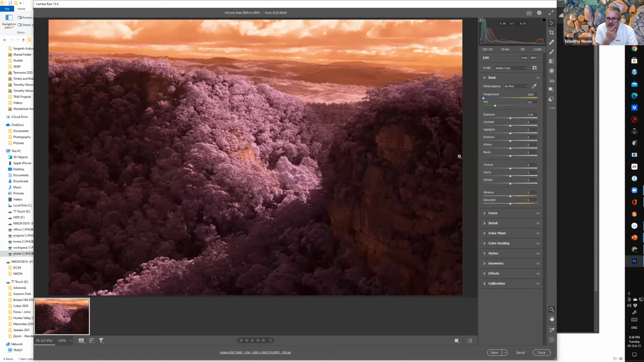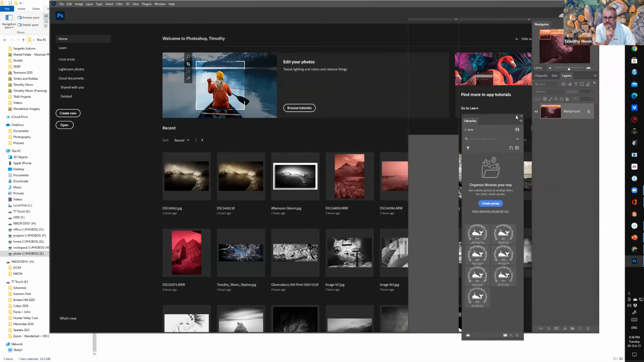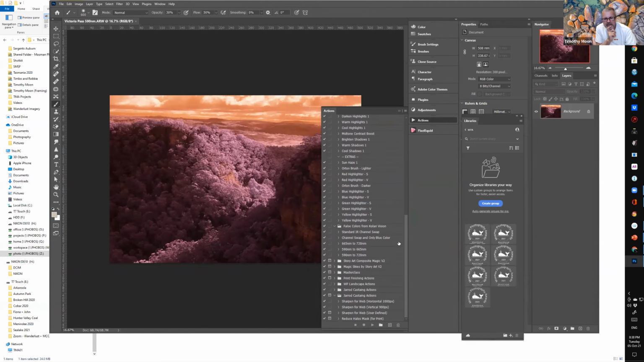All right, so it opens in Camera Raw, and I don't do anything with it in Camera Raw but open it, because we've got some actions in Photoshop from Kalari which do things to it. So we'll open it up. Under my Actions panel, we'll see these little actions down here, false colours from Kalari Vision.